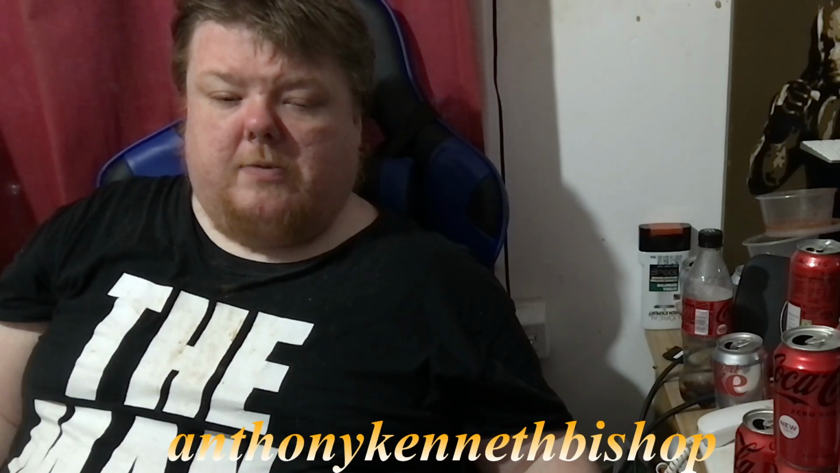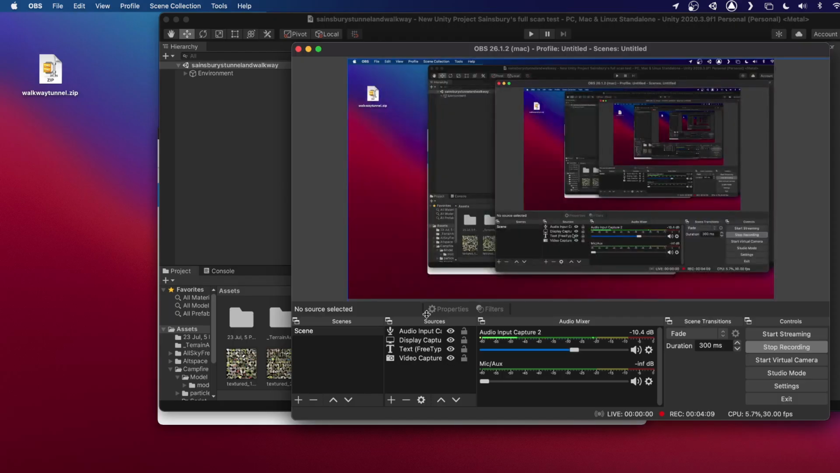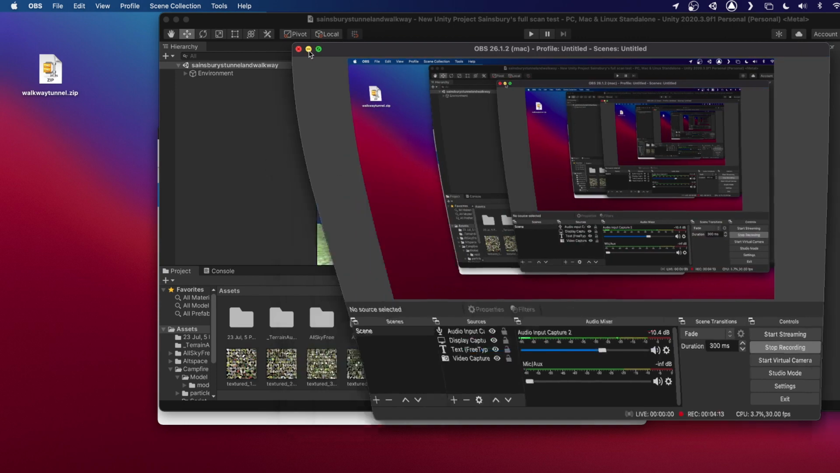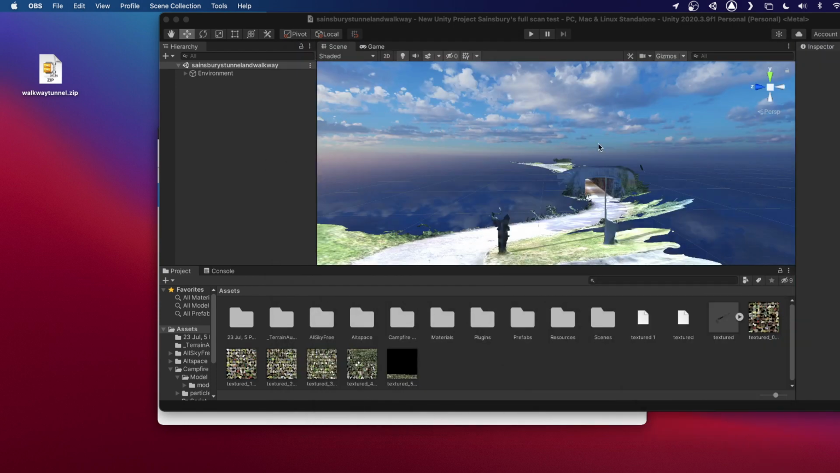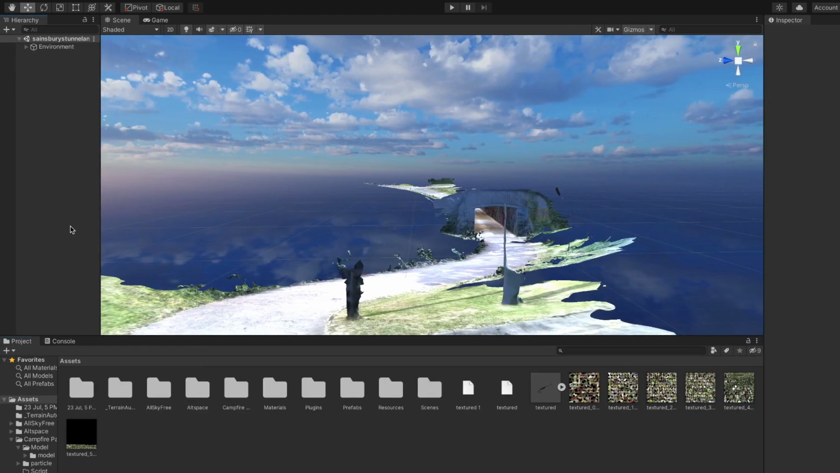Alright, so if I put my display on for a second, so we're on the desktop. Let me full screen that so you guys and girls can see what I'm doing. Stretch it out.